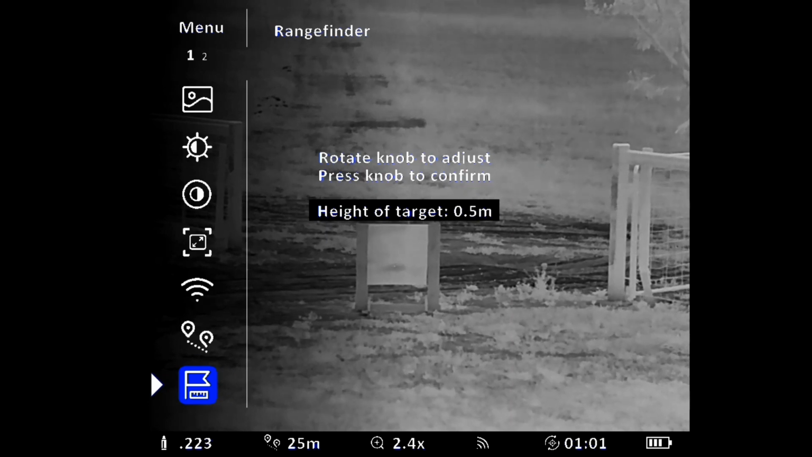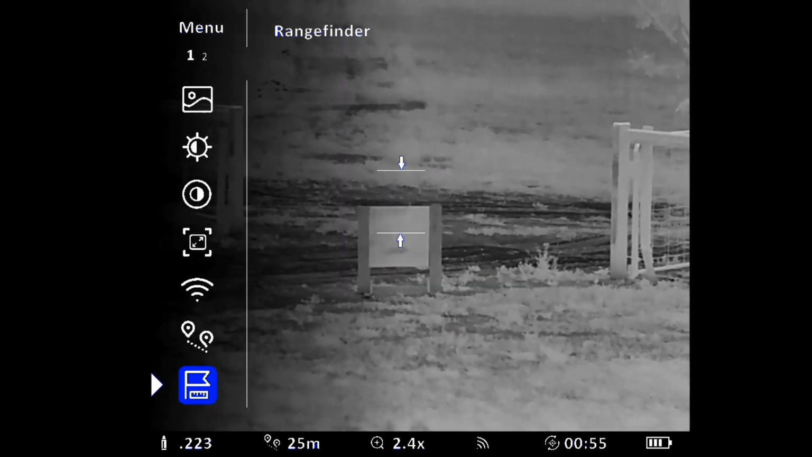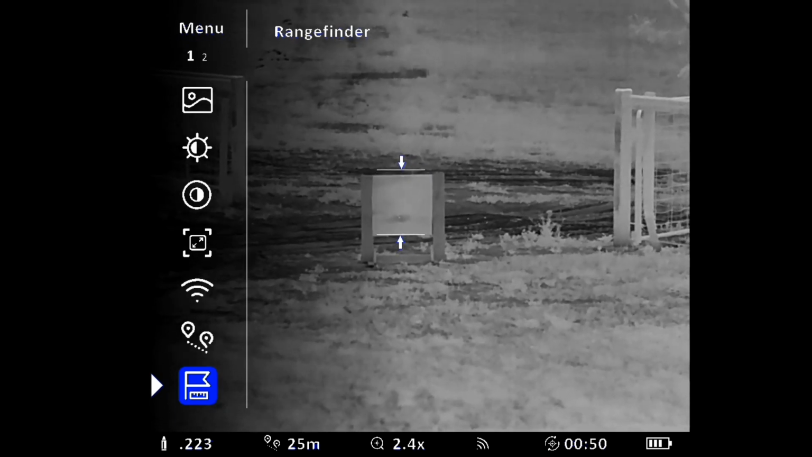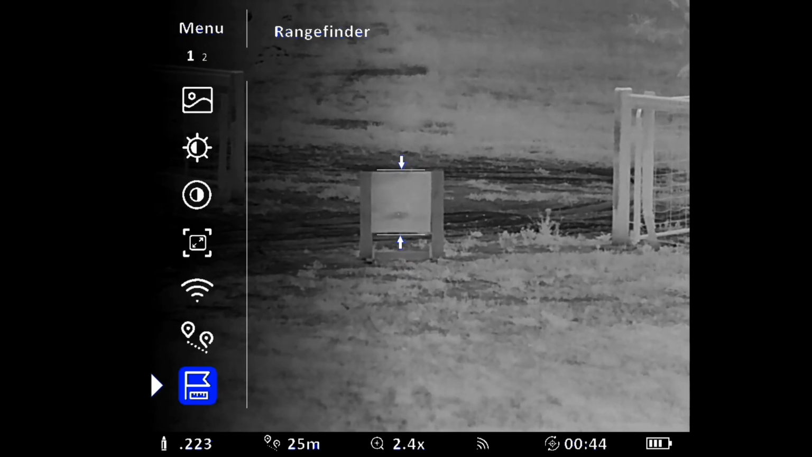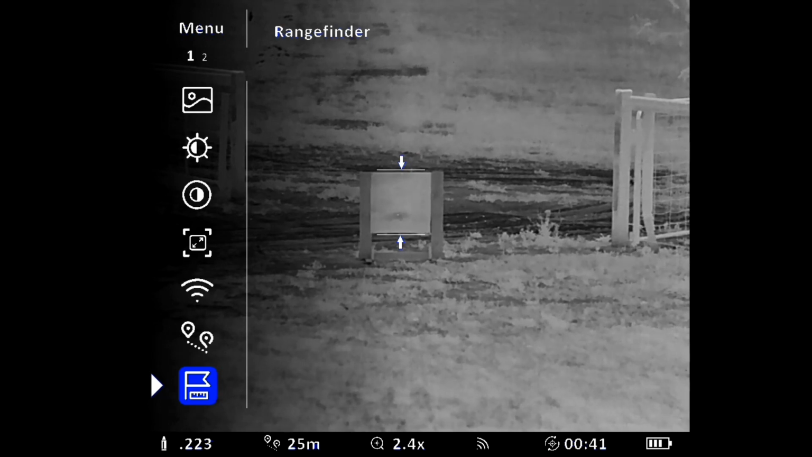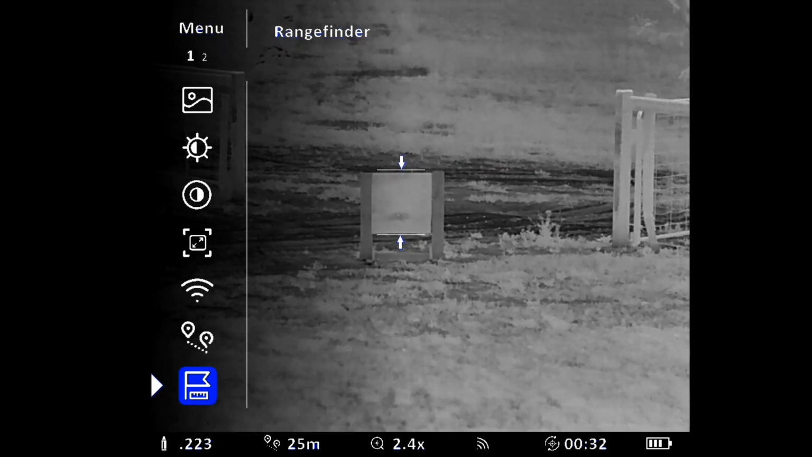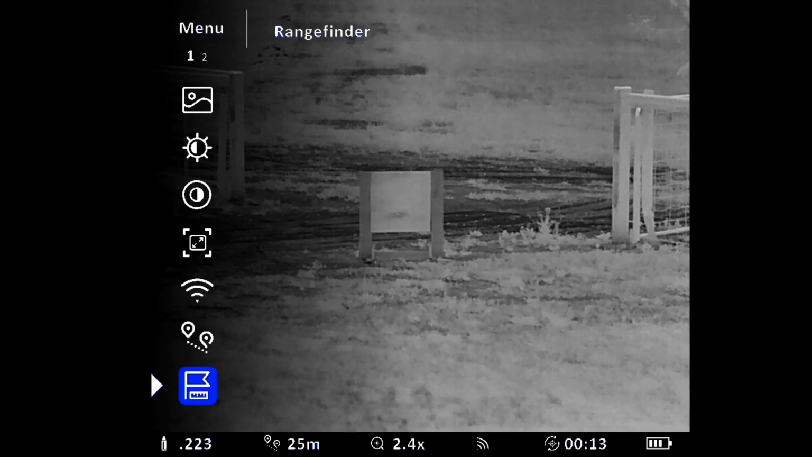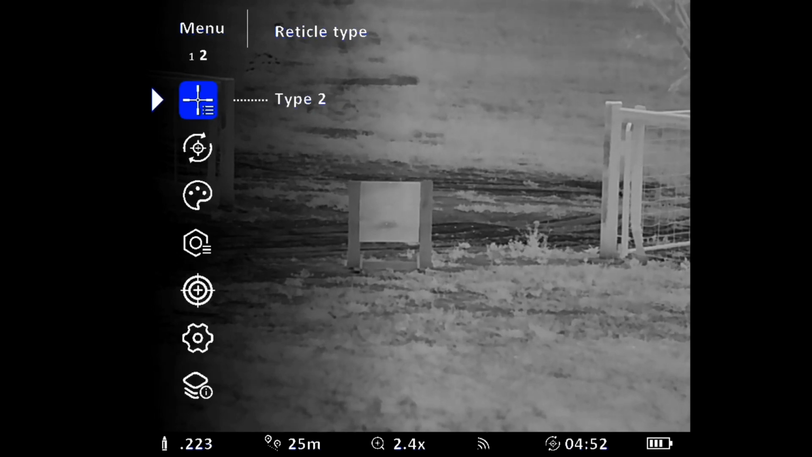I know it's 0.5 meter high, so then you can just wind your 2 lines together to make the bottom on the bottom of your target and the top on your top, obviously, and put it about there. The target is actually 480 mil high. I'll make it slightly over, closer. Here you go, so it tells you your distance. Then we'll go into the next page. You keep scrolling down, it goes to the next page.